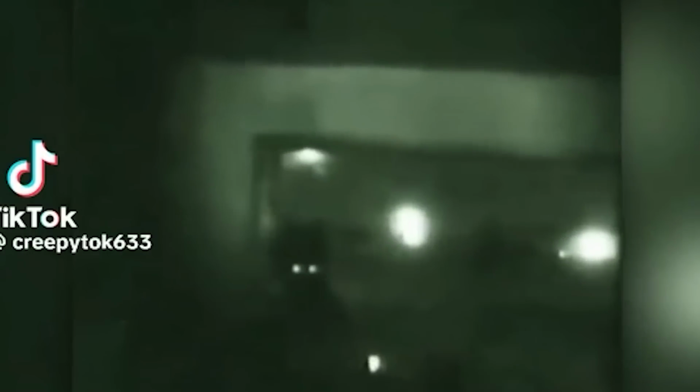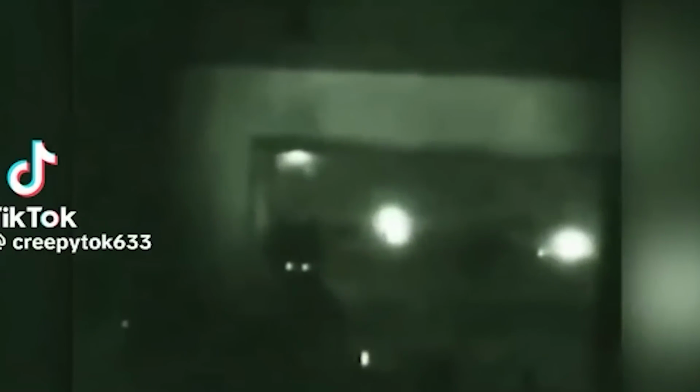This video was shared on TikTok by a user with the handle CreepyTalk633, and the uploader claims to have captured a demon standing in the window of his room while he was outside the house. In the video, you can see a house window, and inside the window, there are two glowing eyes staring back at the camera.